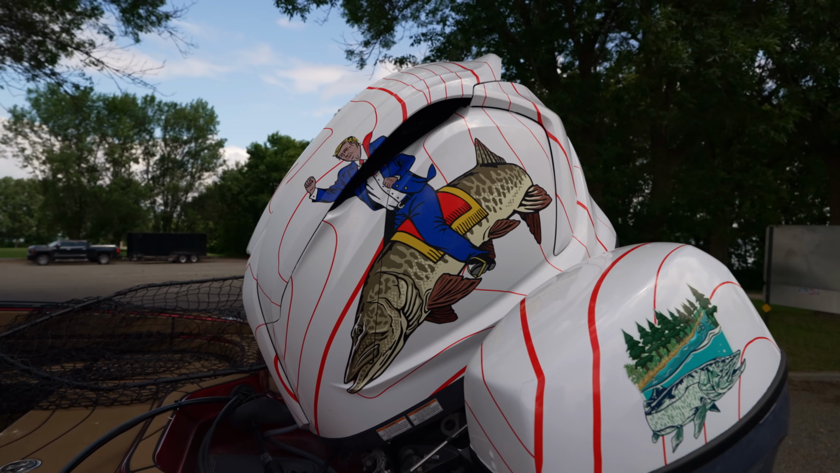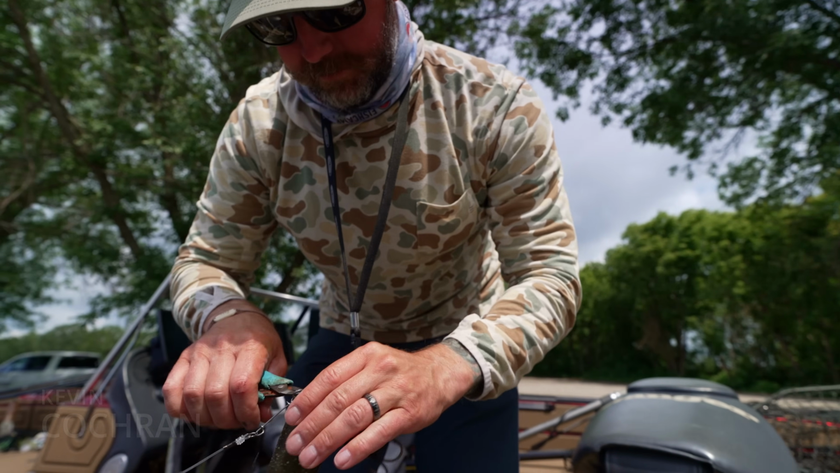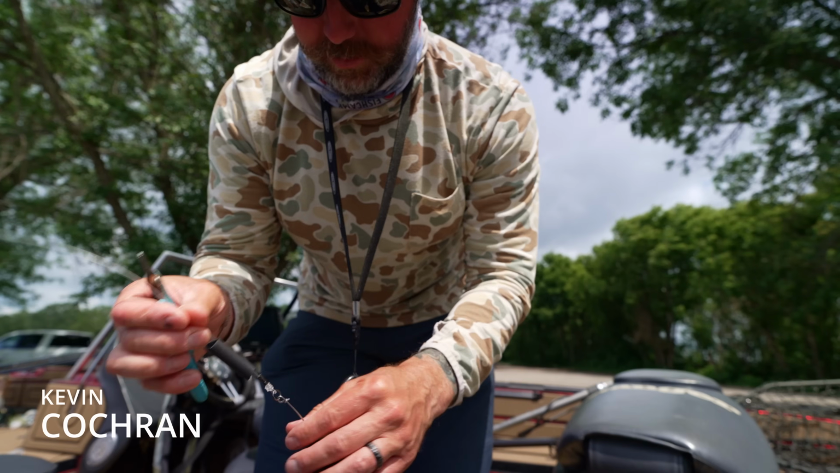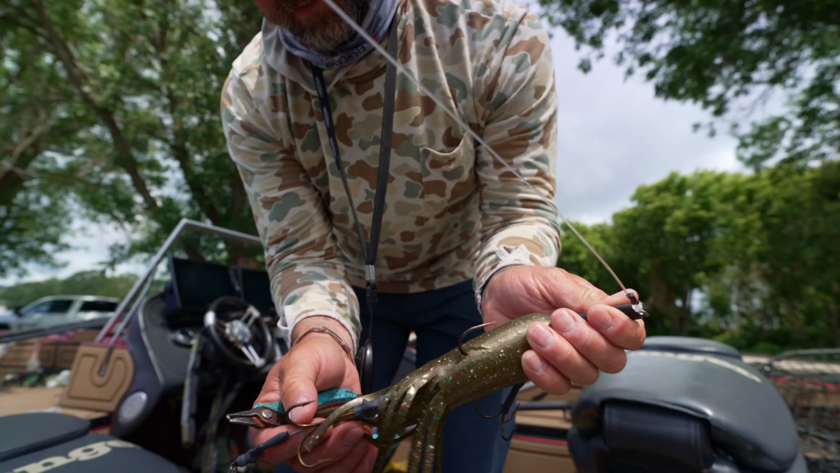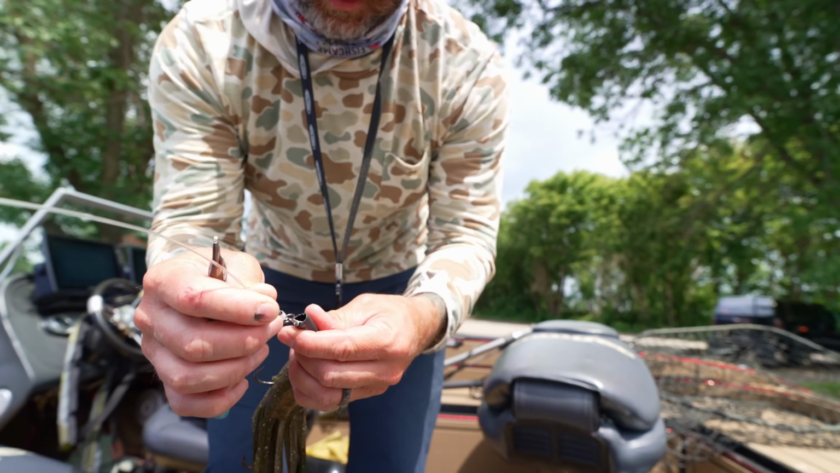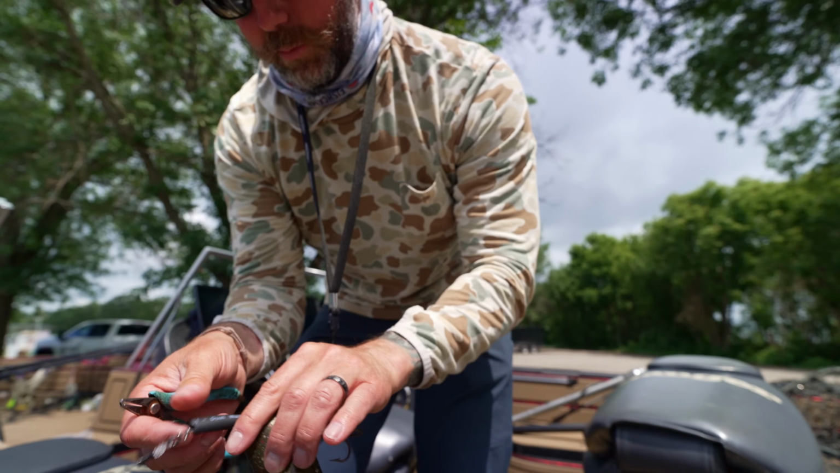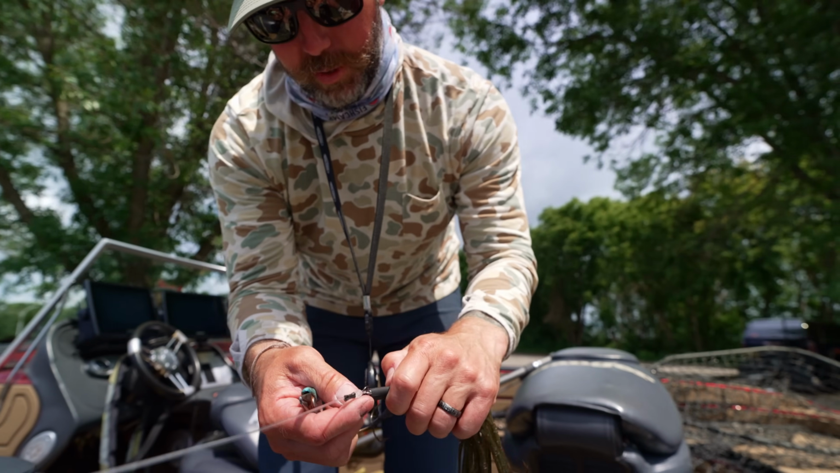So this is your tube trick that you've been talking about on social media, right? This is it. You're just going to change the hook locations. You're going to remove that back hook, and then essentially put one right here. And the main reason for that is they just swallow tubes, right? They swallow it. So then when they hit this in the head, it's going to be on a hinge.